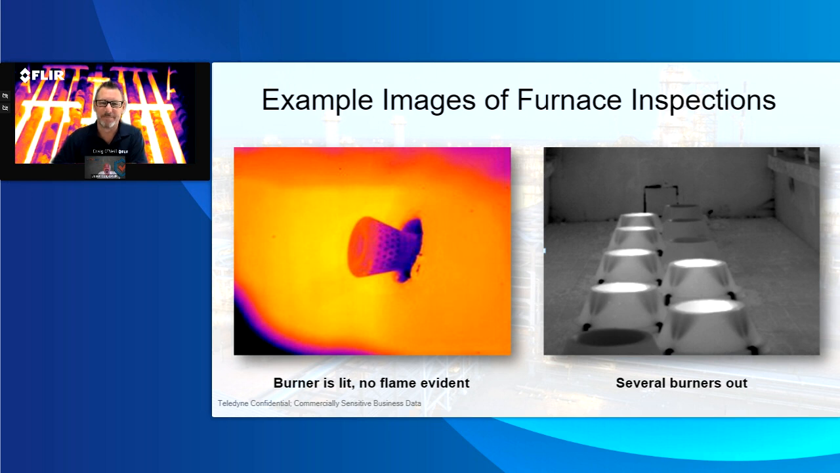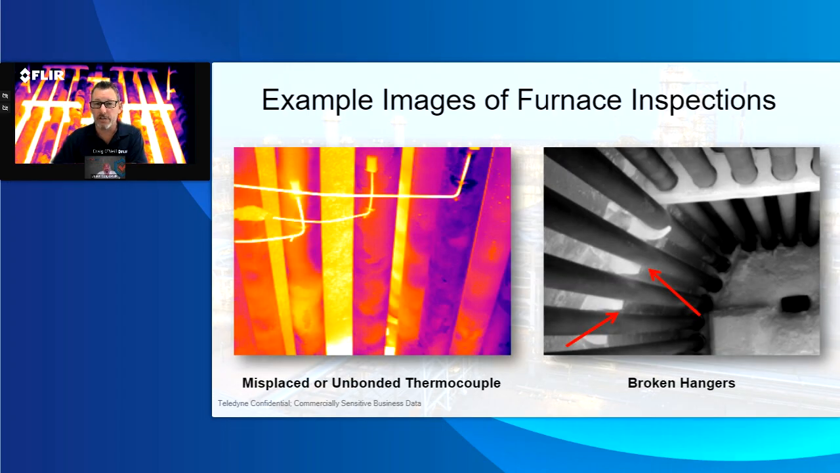Yeah. I know that we talk a little bit about other technologies and other ways to look at this. On the left is really the challenges with thermocouples, right? They're more accurate because they can literally be touching something, but you never know exactly what they're touching. Are they disbonded? Is there some heat transfer within there? And on the image on the right, one you sent me, a pretty common thing that you may see that could cause some pretty big challenges with the tubes. Maybe explain some of these.